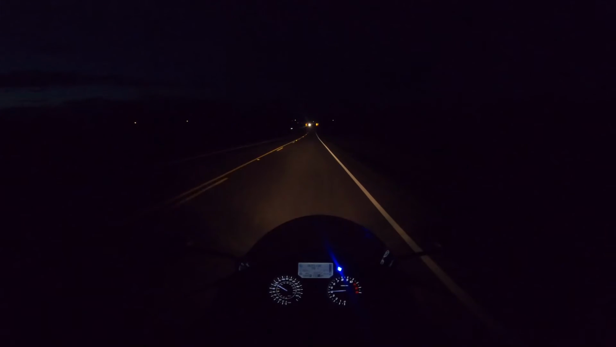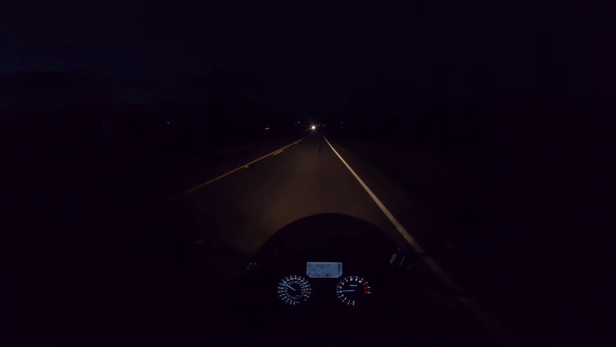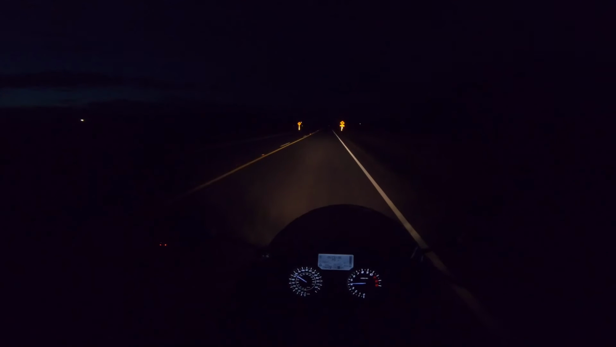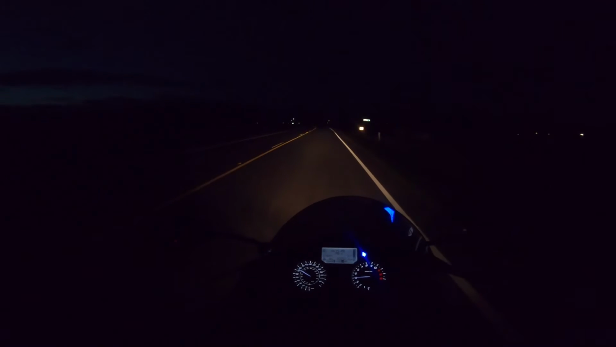Wonderful passing until I switch roads and then I'm good. I wonder if that's a bike or a car. That's a car. That's why I always tell people, please fix your headlights.